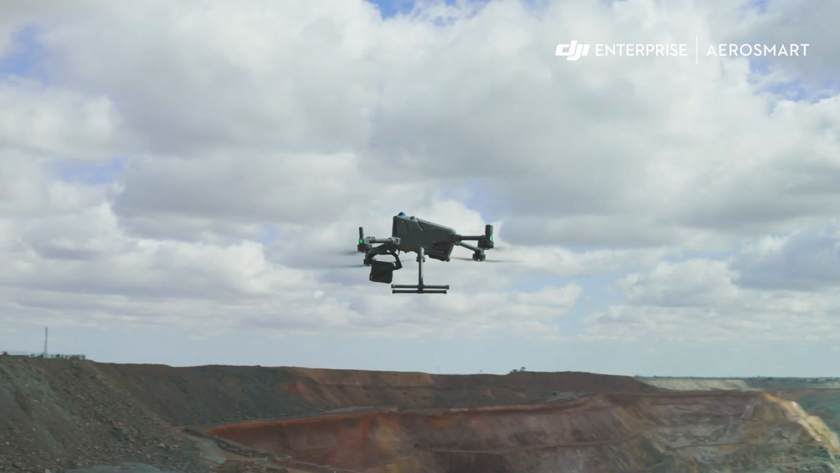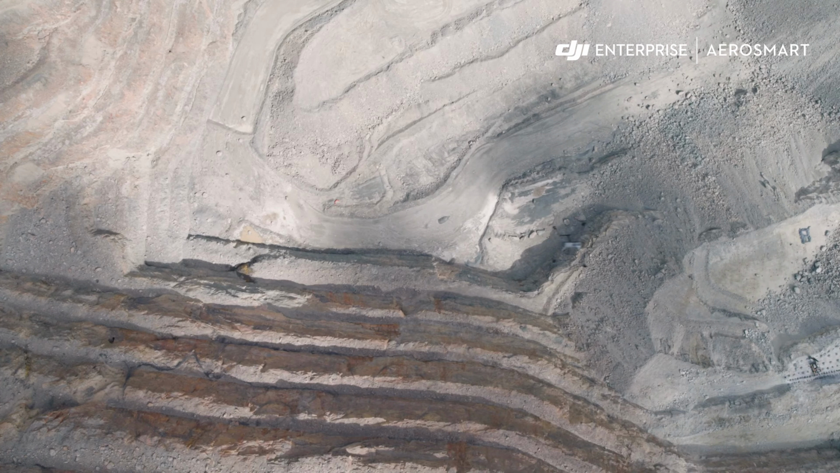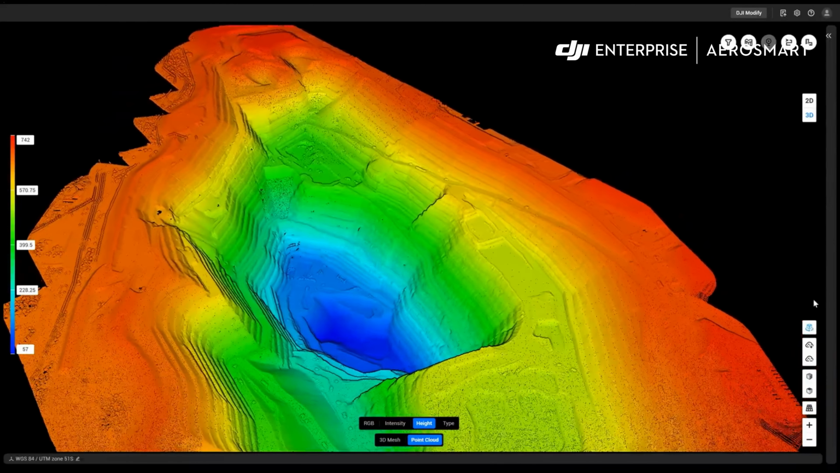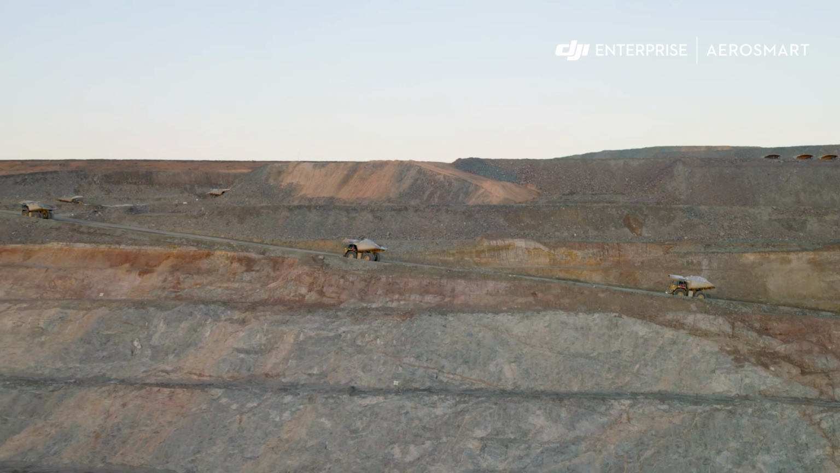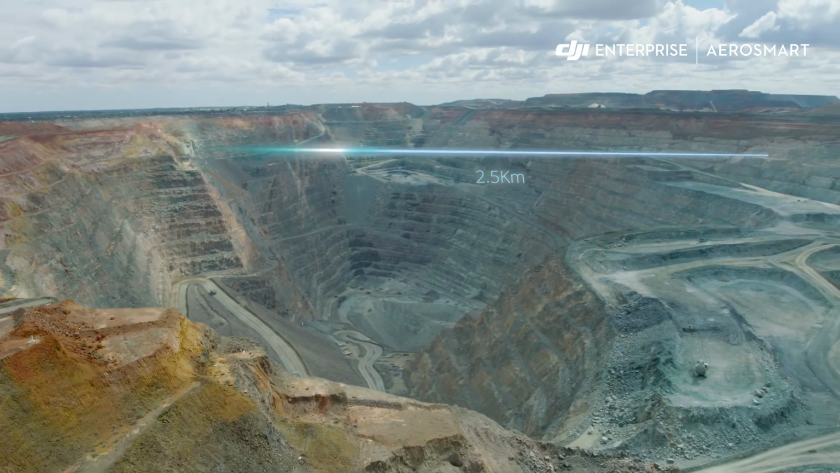So the main objective for us with this drone surveying project is to get a scan of this whole pit in a shorter span of time and use that data in understanding of where our ore has moved and what areas we mined in the last 24 hours. This pit stretches around 3.5 kilometers long to 2.5 kilometers wide.